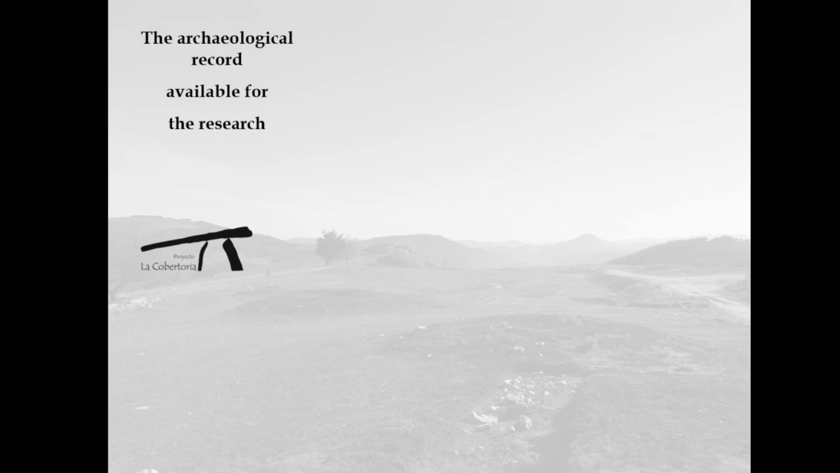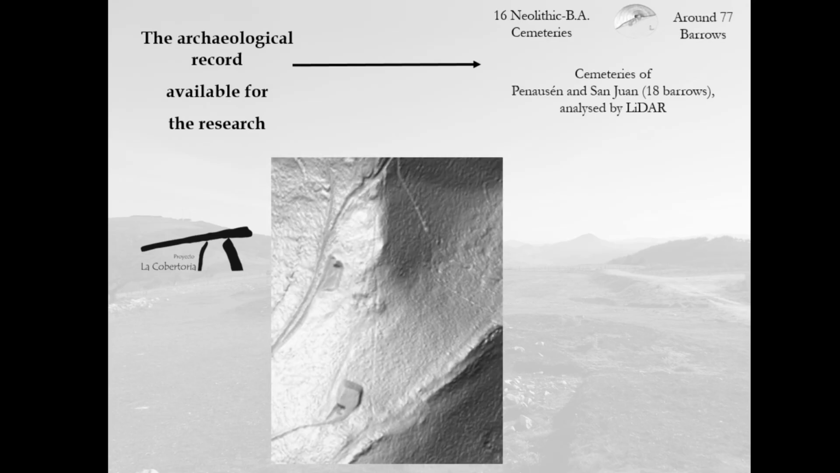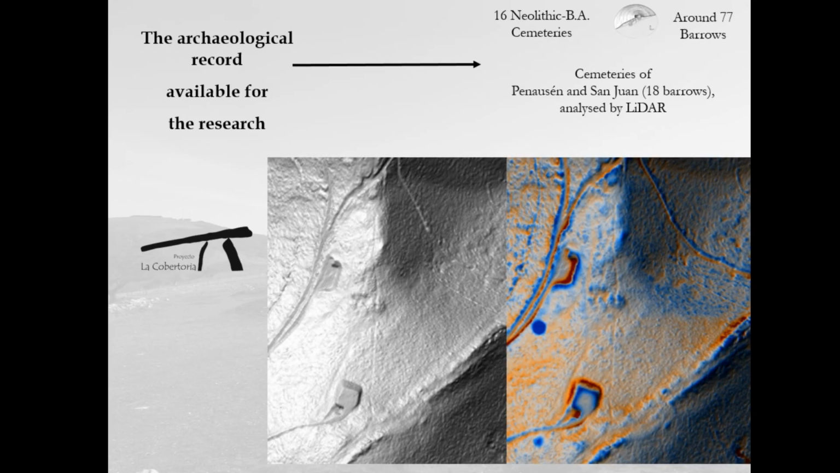Unfortunately, they are not the terrific tombs of ancient Greece, you will see. So, two cemeteries and around 18 structures are involved in this paper, made with information provided by LiDAR.